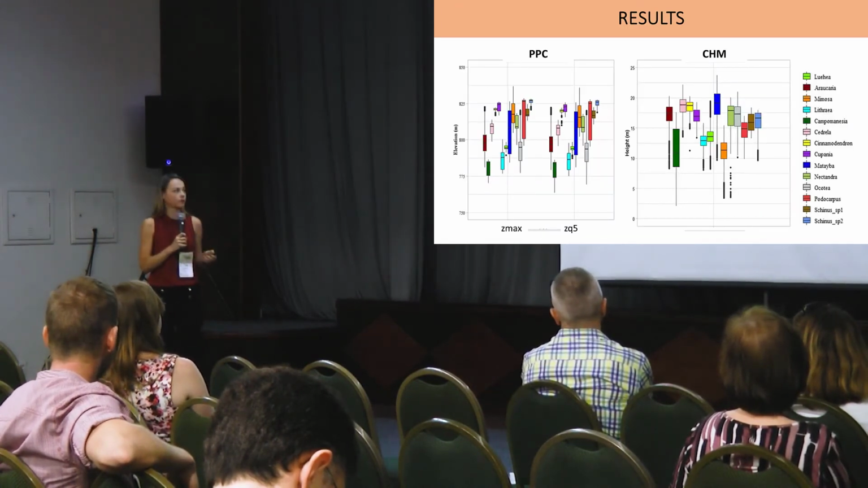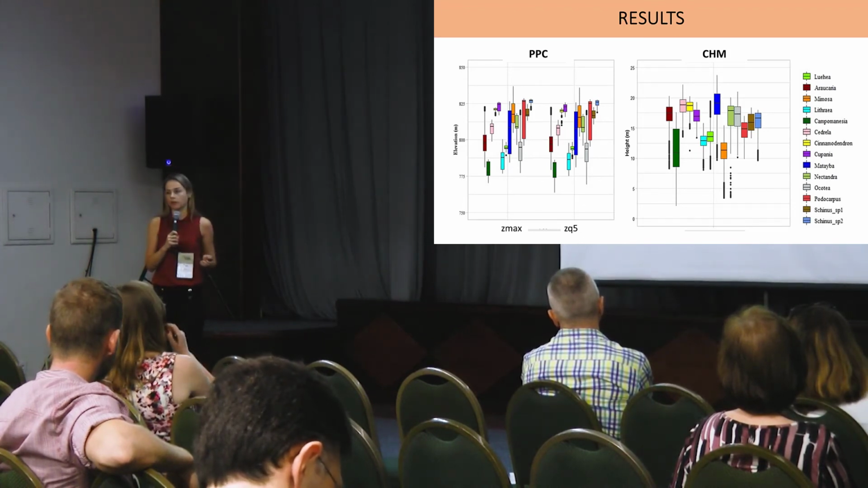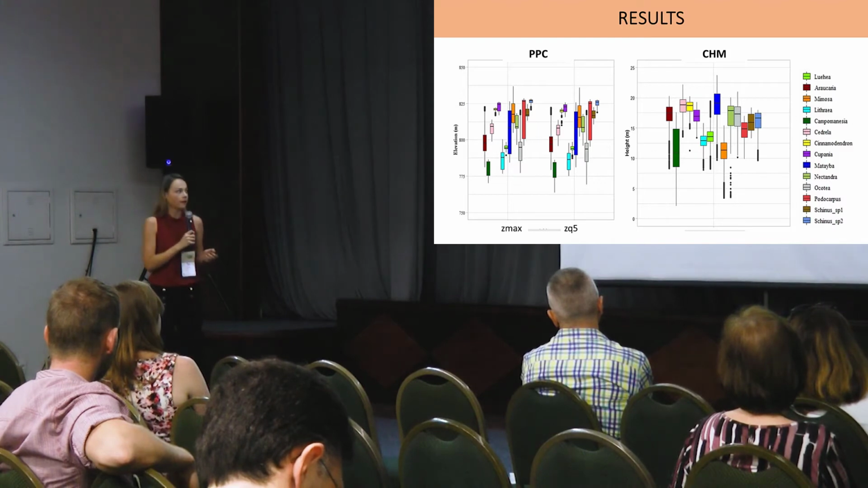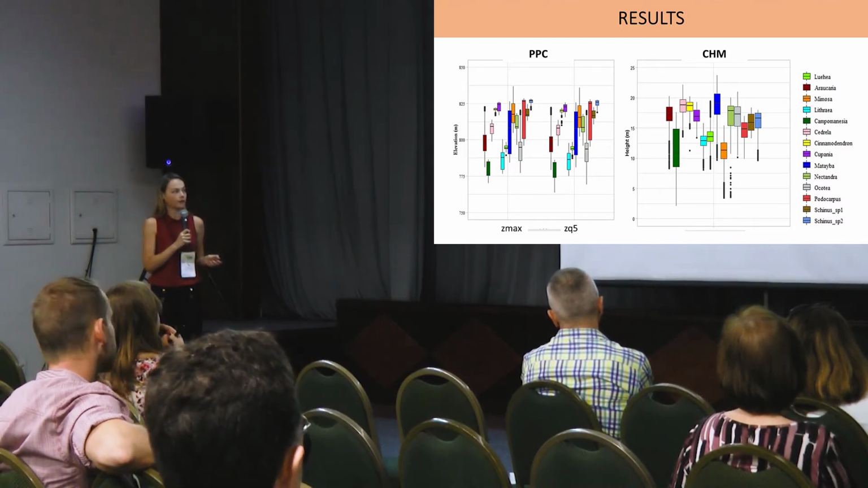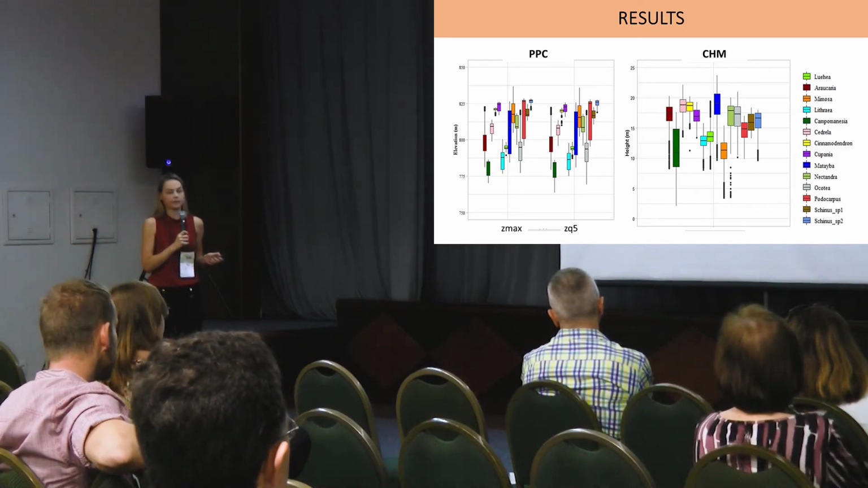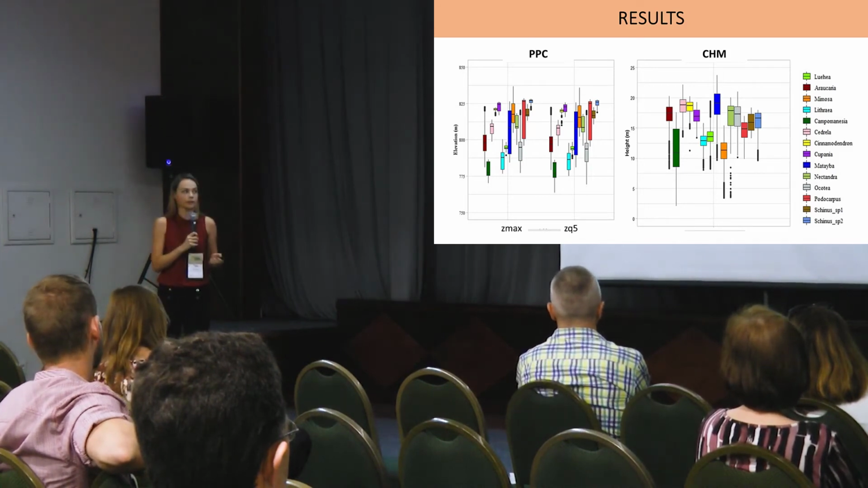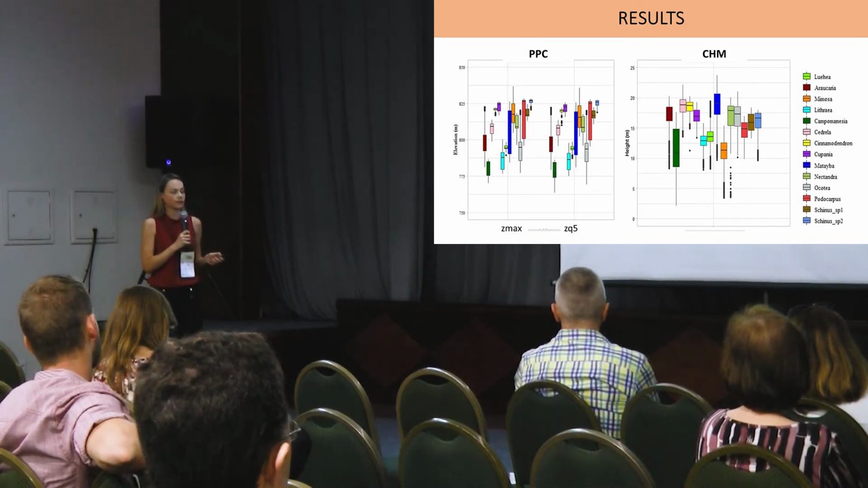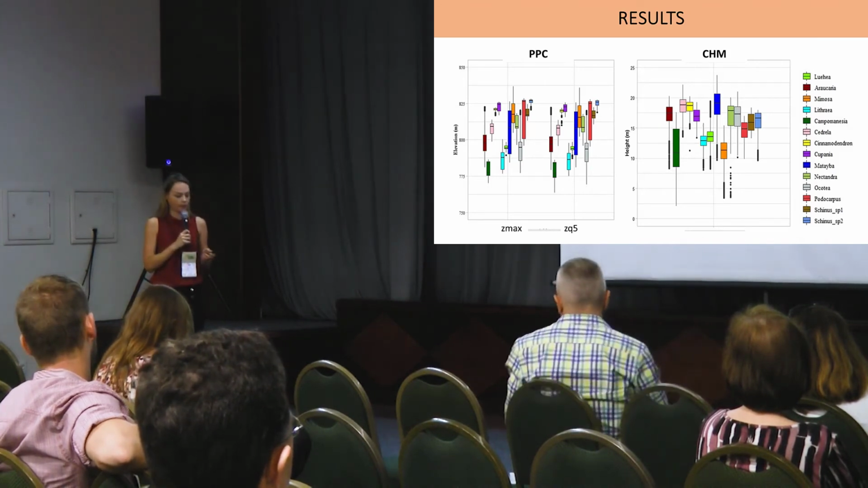These box plots show the distribution of the elevation features and the canopy height model values of each tree species. It can be noticed that in the canopy height model, some species have similar values, and here in the elevation features, the species are more discernible. And for this reason, these elevation metrics were more useful, in this case, than the canopy height model.